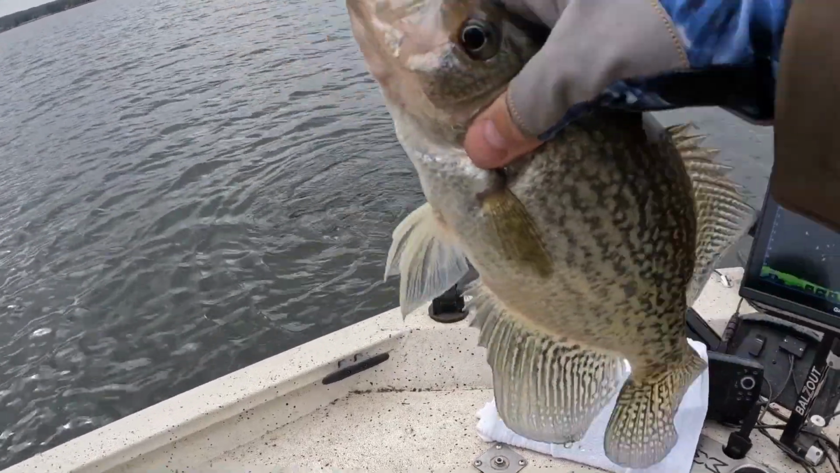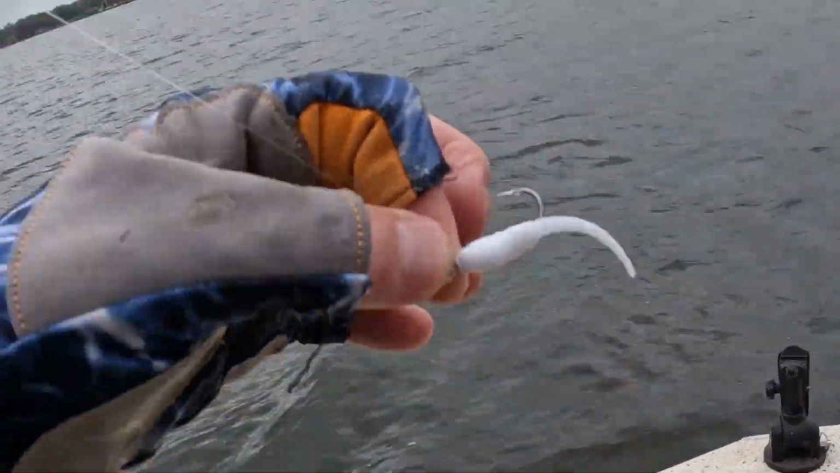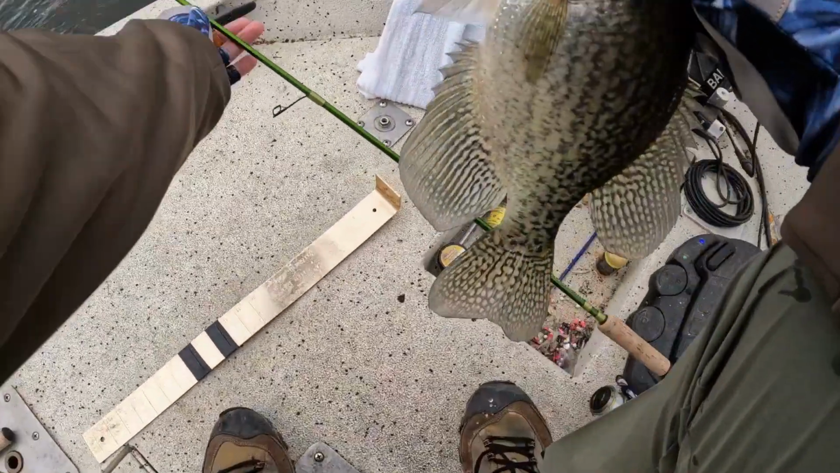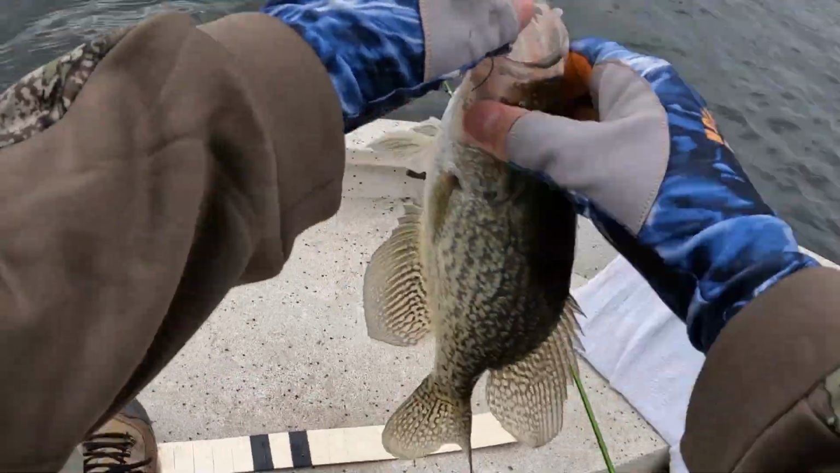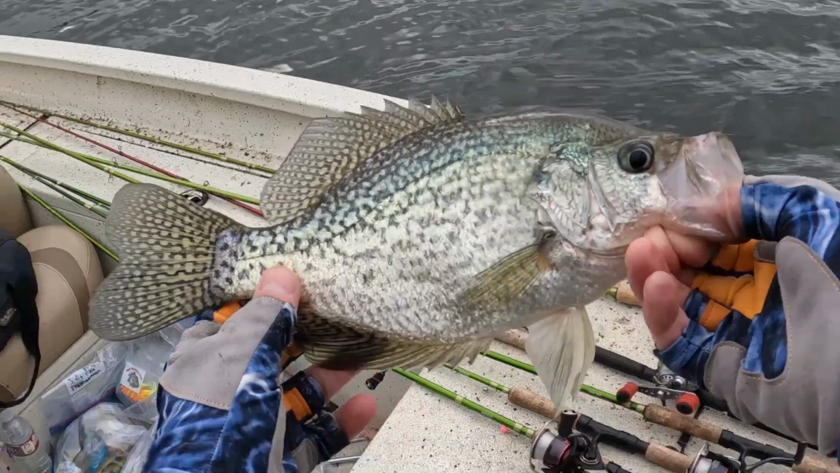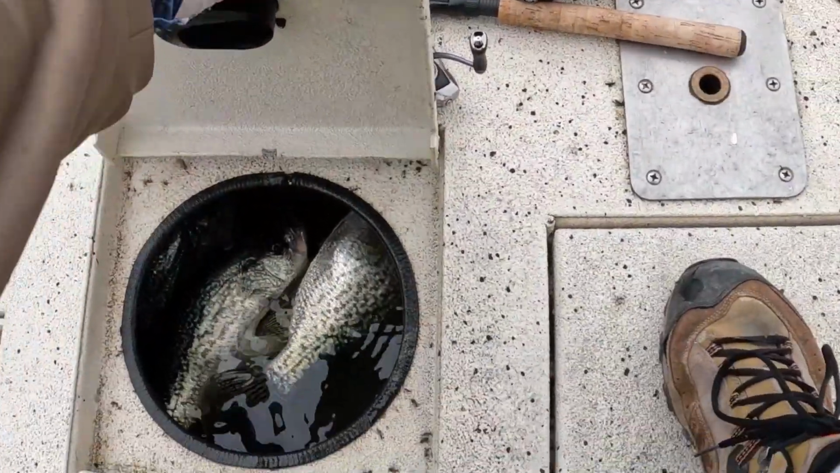That's a bone white little minnow, the 1.75 inch. Wild Willie's OCD strikes again. 13 inch. 13 inch black crappie. Oh my goodness. Yes, sir.